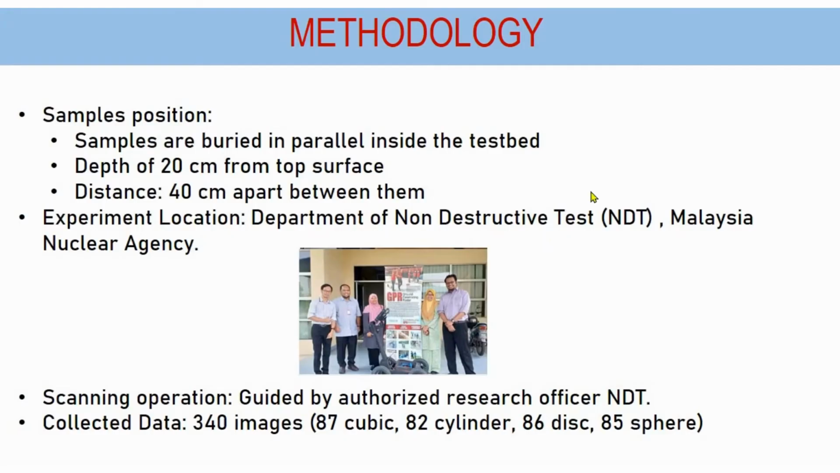For the sample positions, samples are buried in parallel inside the testbed at a depth of 20 cm from the top surface, with a distance of 40 cm apart between them. The experiment was conducted at the Department of Non-Destructive Tests, Malaysia Nuclear Agency. The scanning operation was guided by an authorized research officer. About 340 images have been collected.